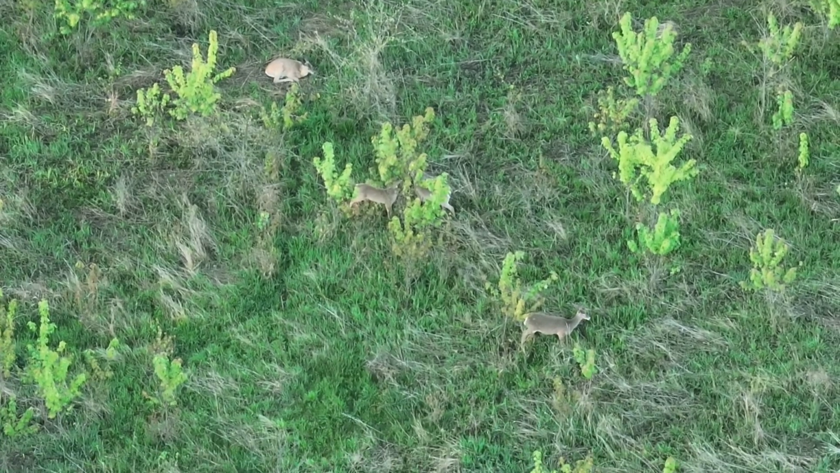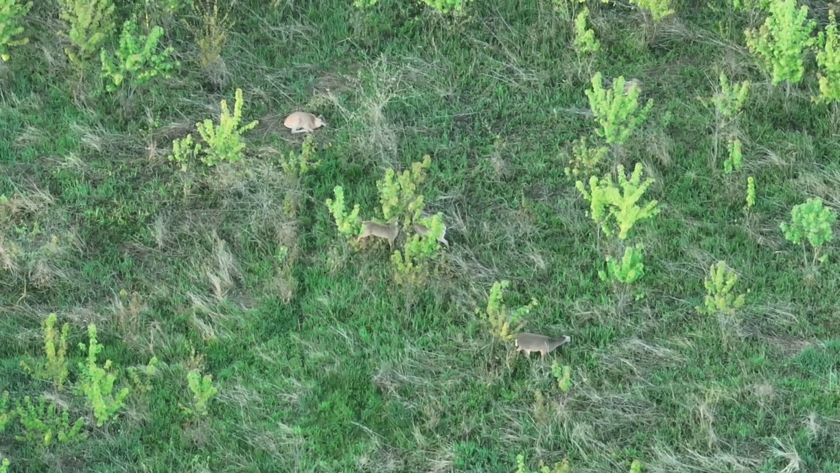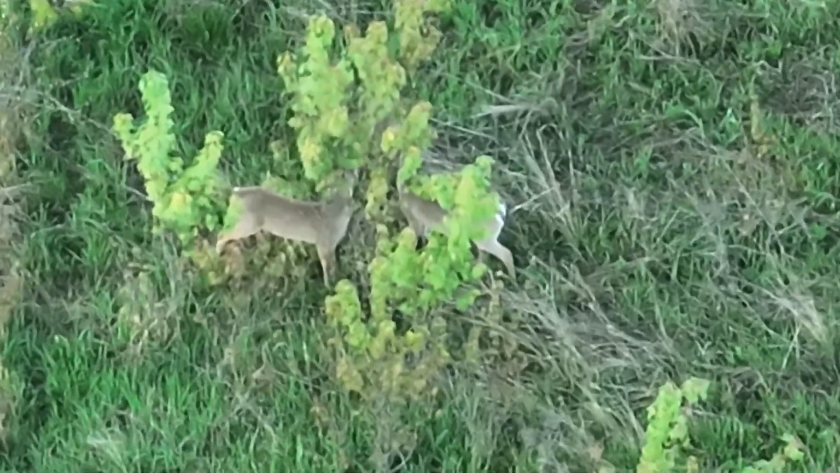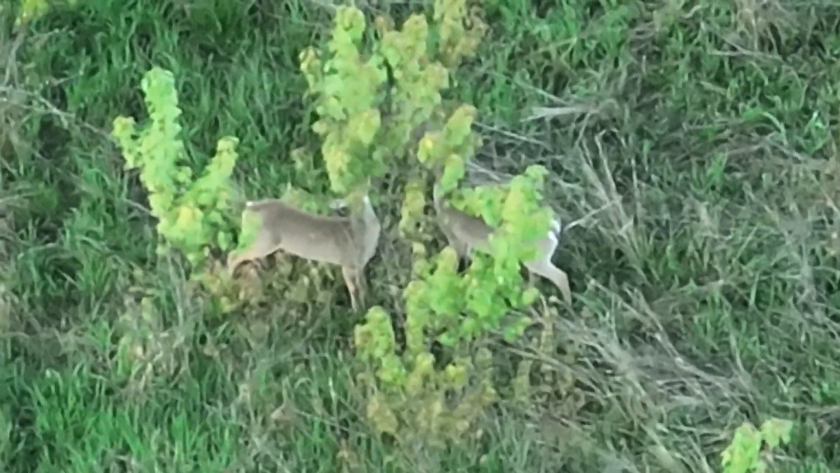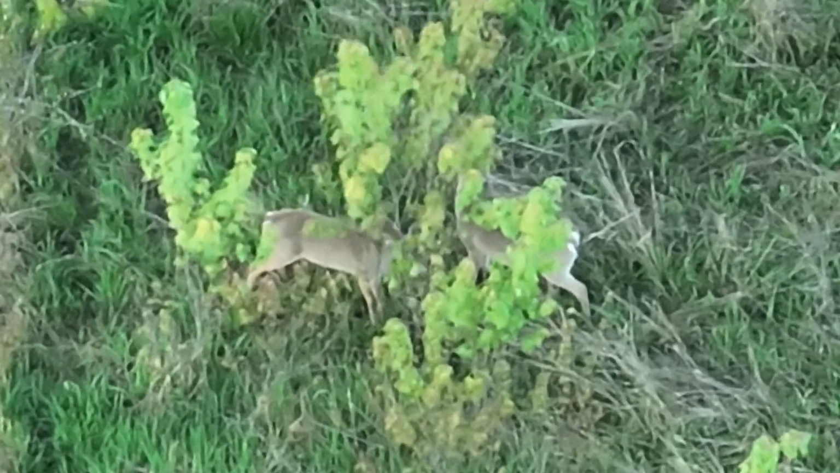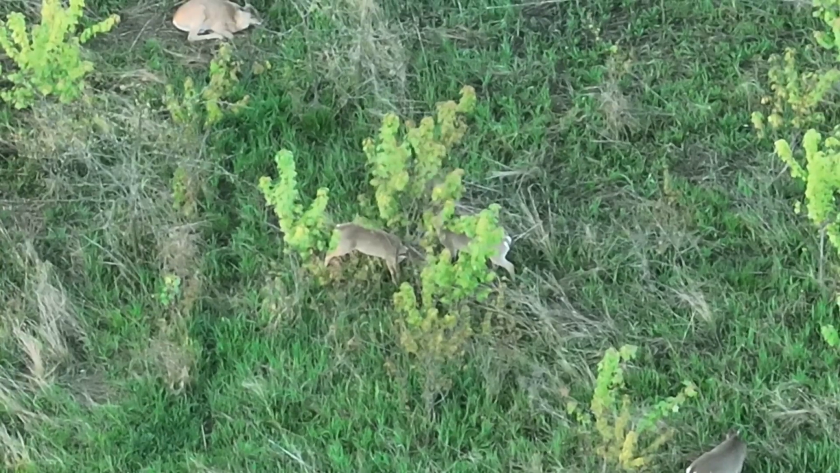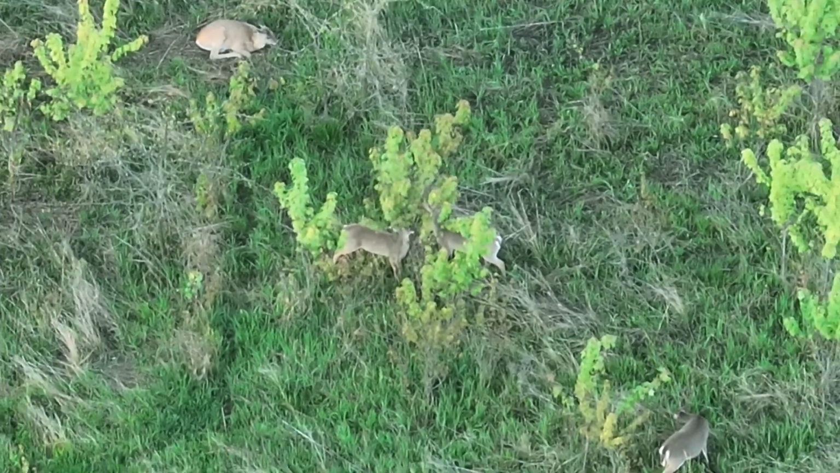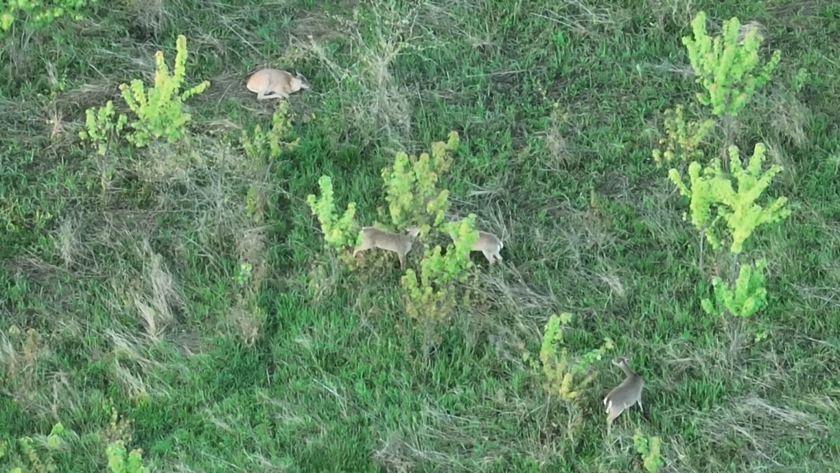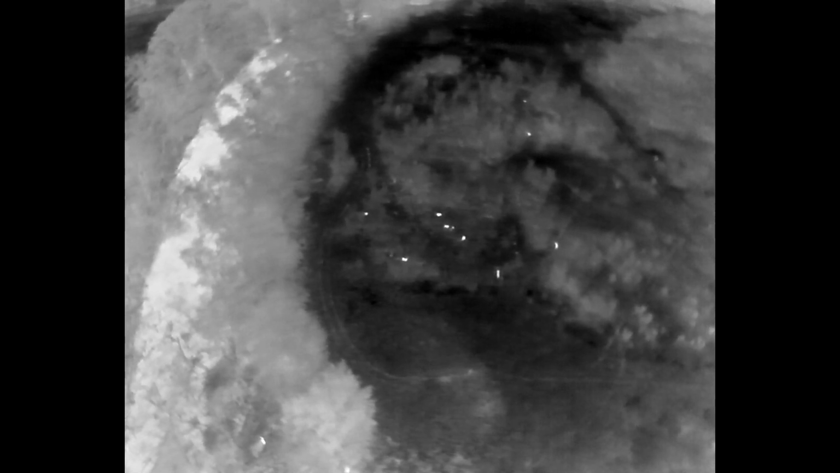Sometimes I get chastised, not hate mail. I just, how do I know they're yearlings? I don't know. They're just smaller. I assume they're yearlings, and they're going to town. Or the red-winged blackbird just flew through. Another bird we have on film, another animal, in this case a bird, a red-winged blackbird. But here's two smaller deer just going to town in that same kind of tree with those leaves that we saw the other deer rearing up earlier.